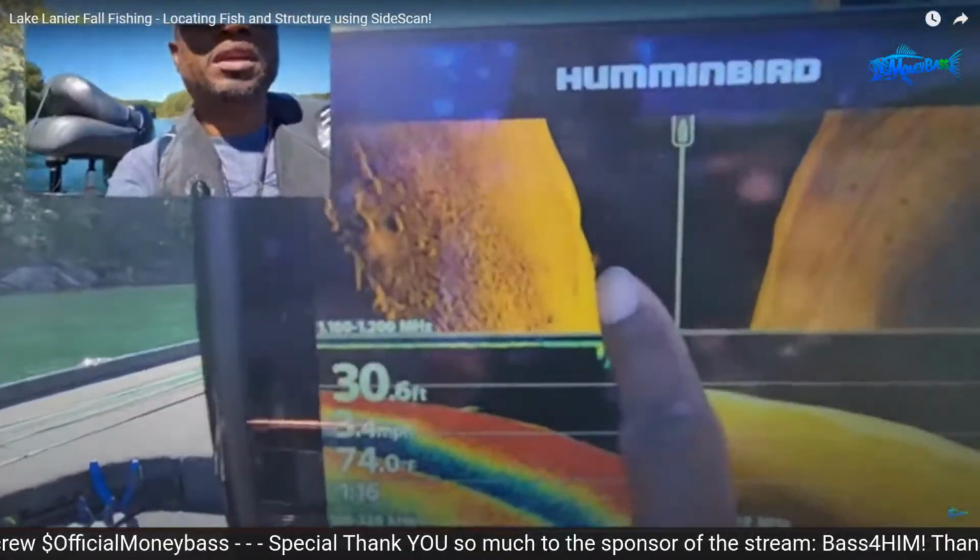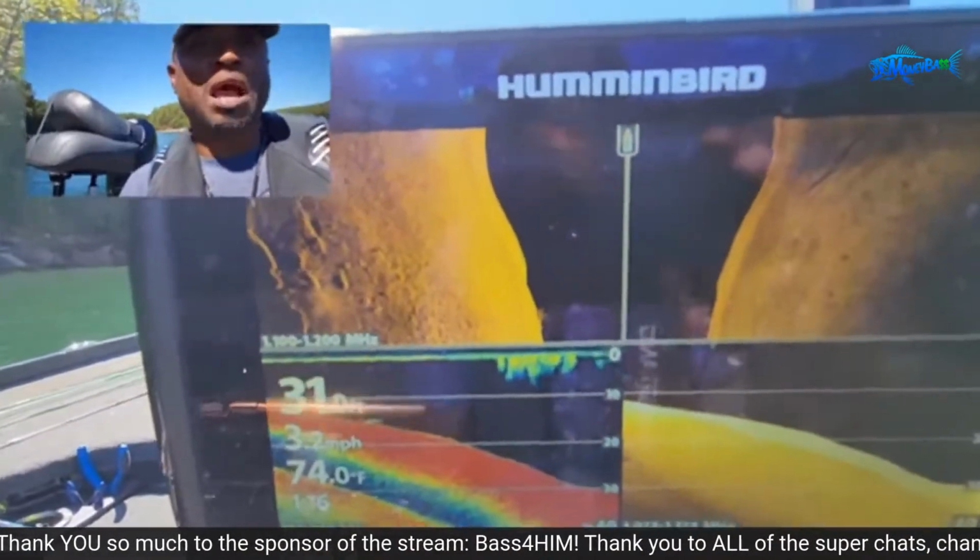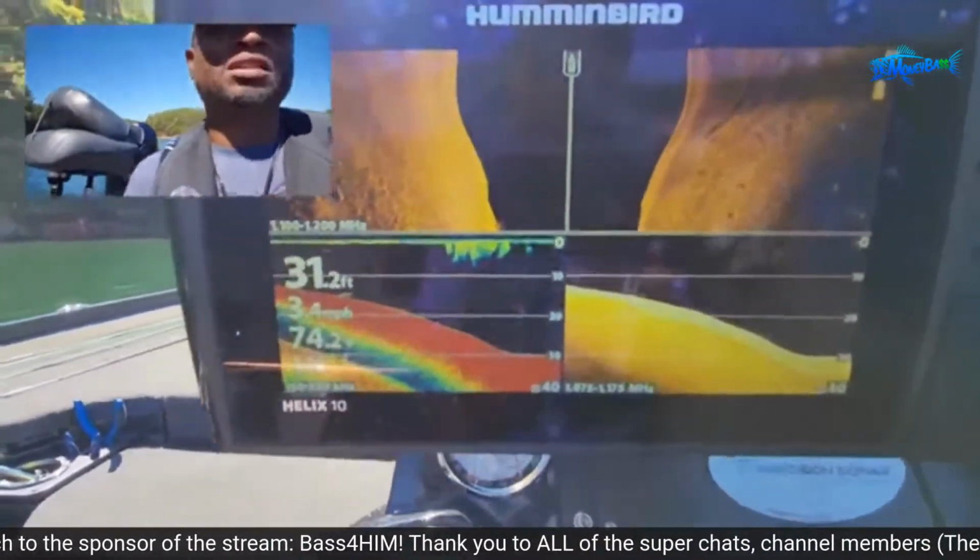Look at that. There's a laydown right there. Now that's out there kind of deep, and you can mark that and maybe go on top of it with your sonar. Maybe they'll hit a drop shot or something like that.